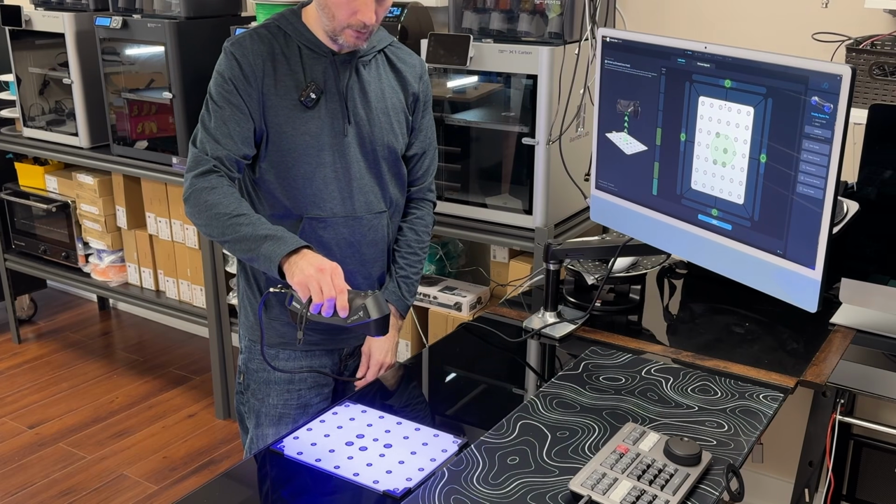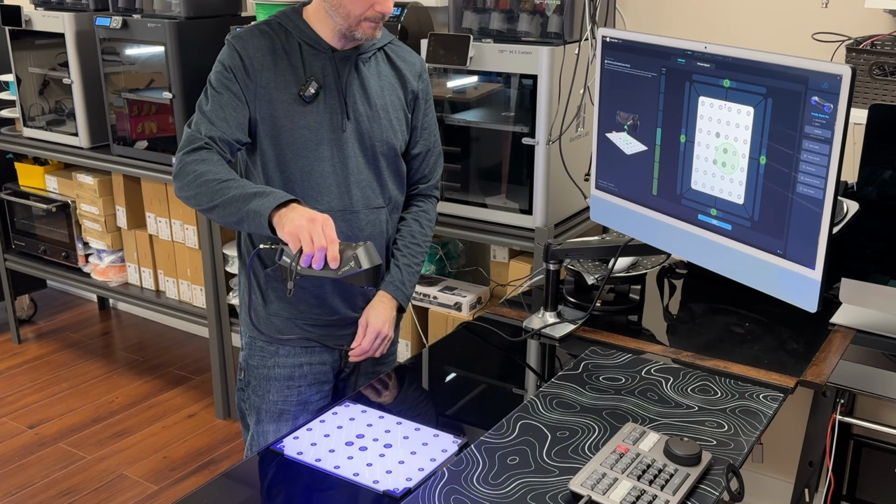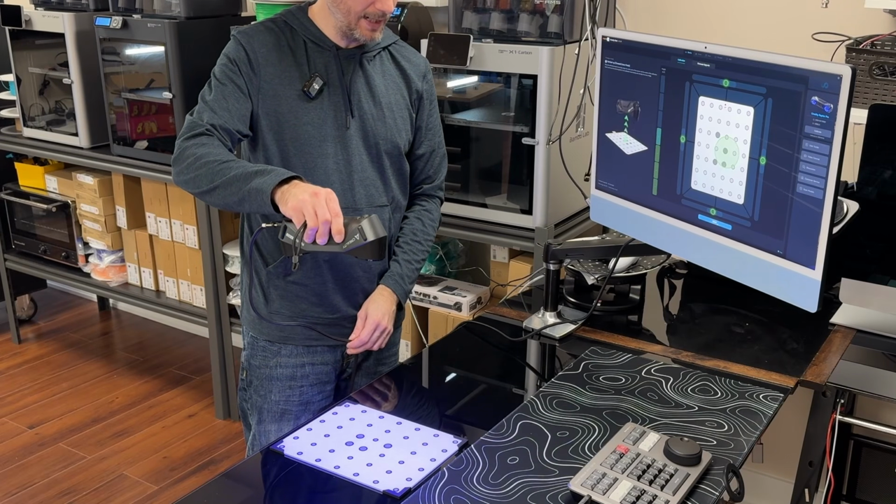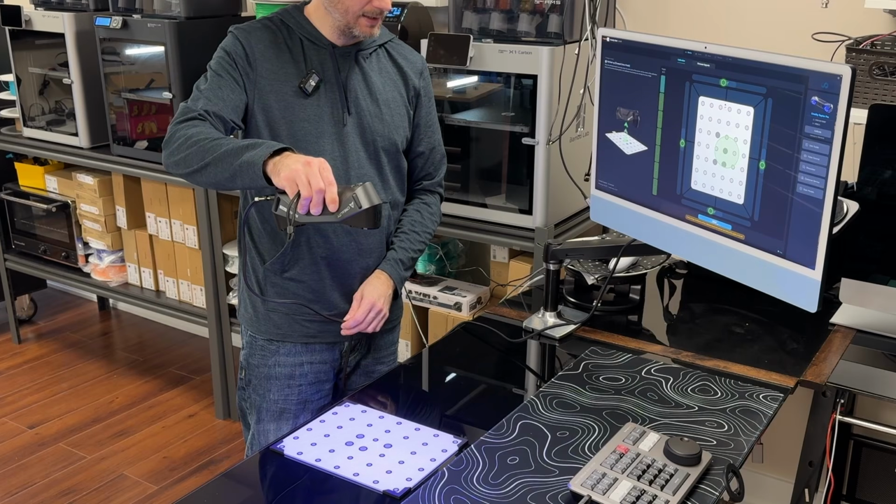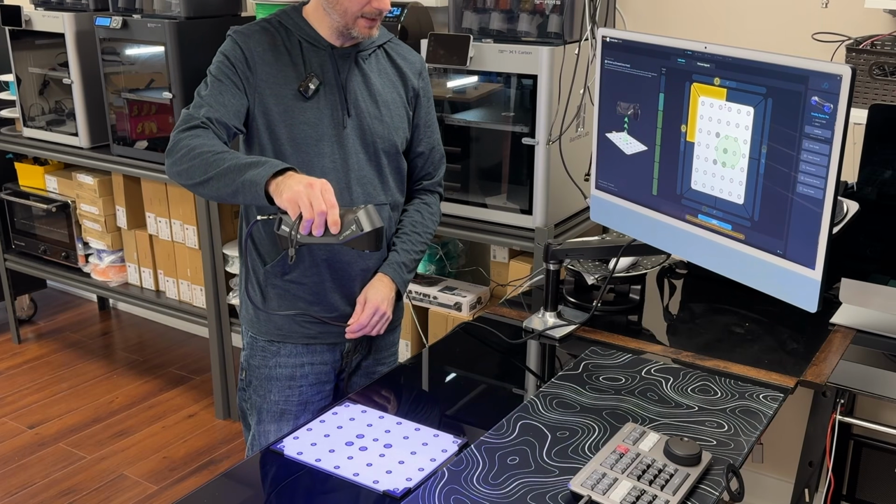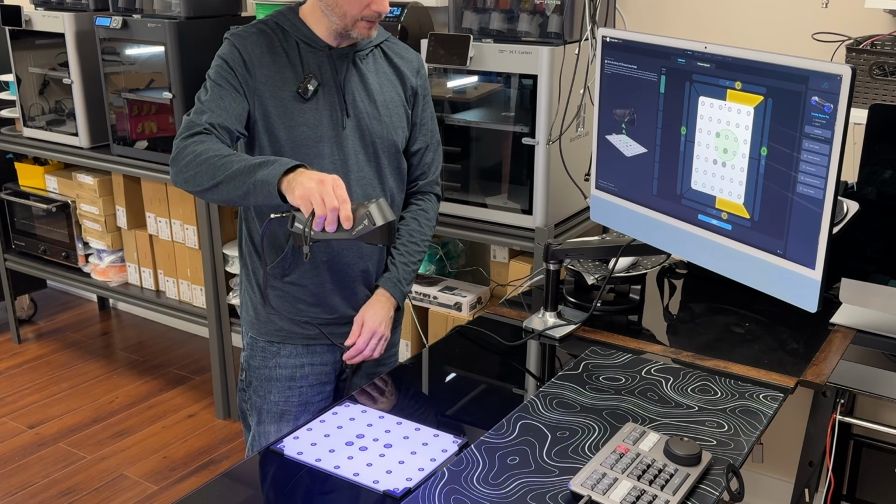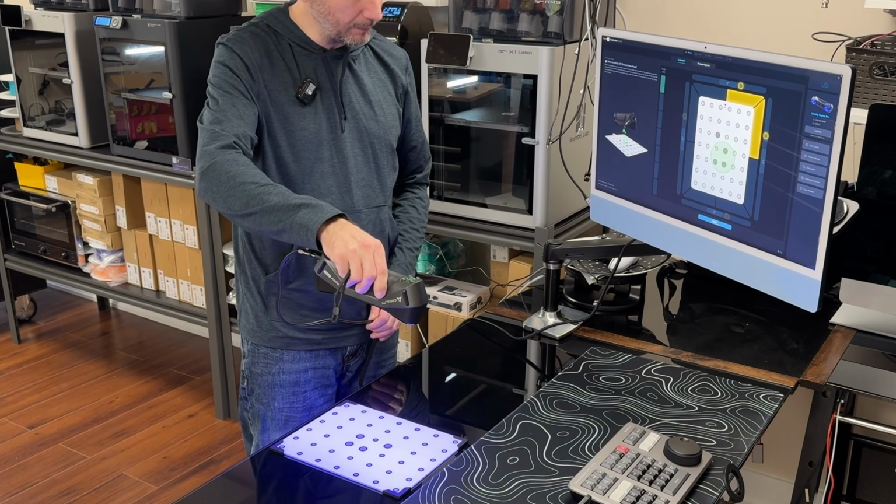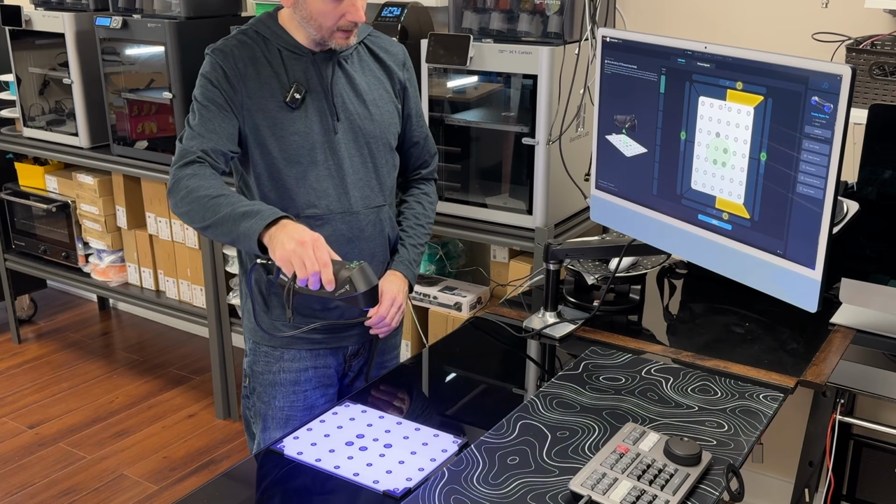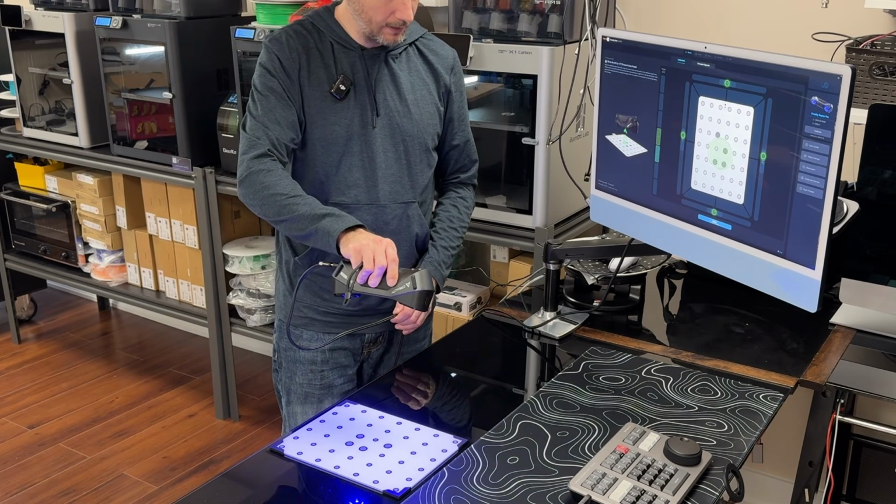Once you've oriented that, then you're going to slowly raise the scanner up. And to be honest, I am terrible at this. I've done this quite a few times and I still am struggling to do it right. Okay, so there's one. Now it wants us to position the scanner off to the side. This side. All right.